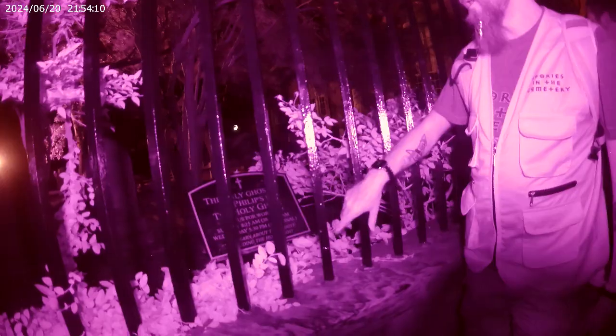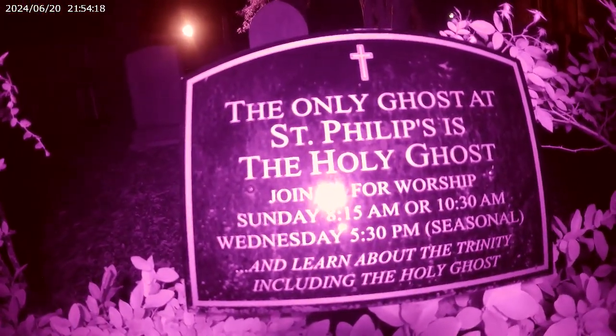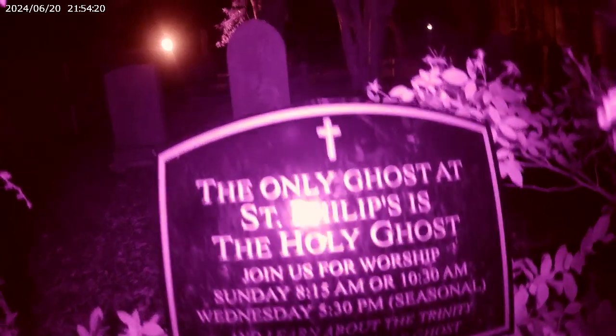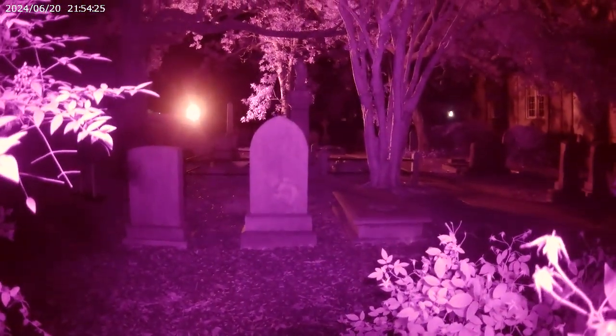Quick click. A lot of people like to try to hold it, and that doesn't do the trick at all. Okay. You can put your camera right inside the bars, and I'm going to show you where it's at. But you want to get the sign first, so everybody can see that. That's the one that says there's no ghost here, but the Holy Ghost. And you see the cross headstone in the back? Sue's grave is just to the left of that, one more row back. So you want to keep focused where you at least have that in view.